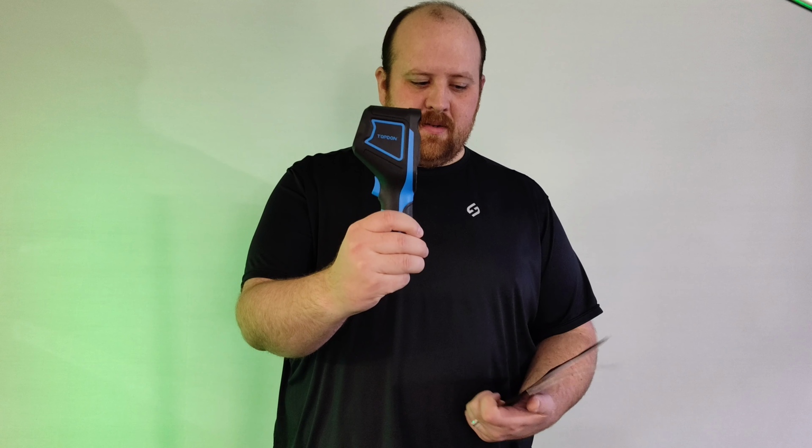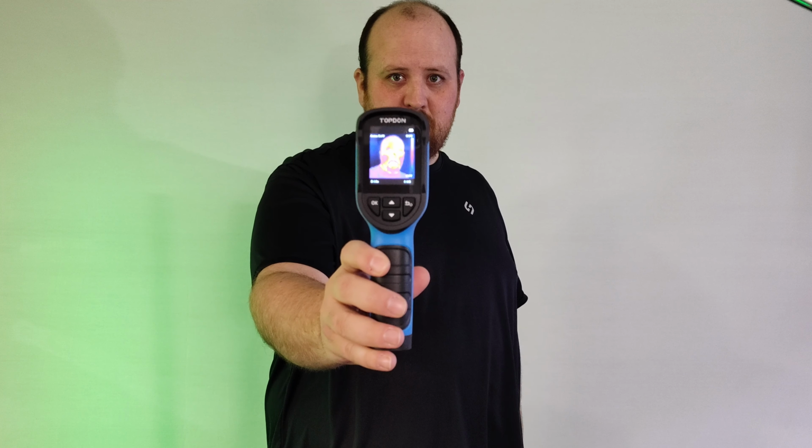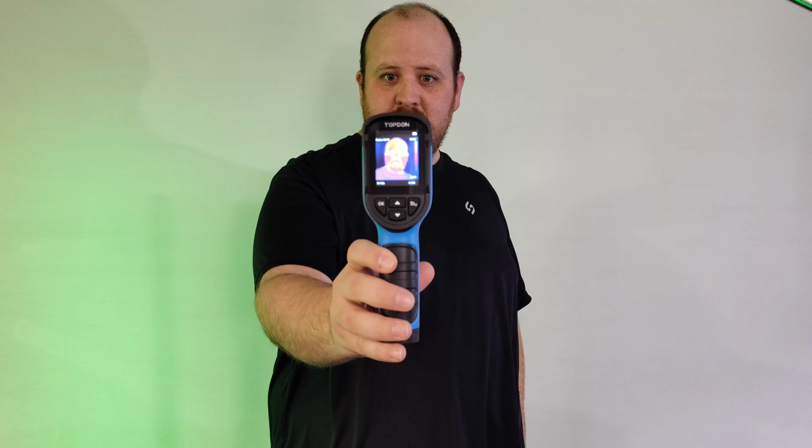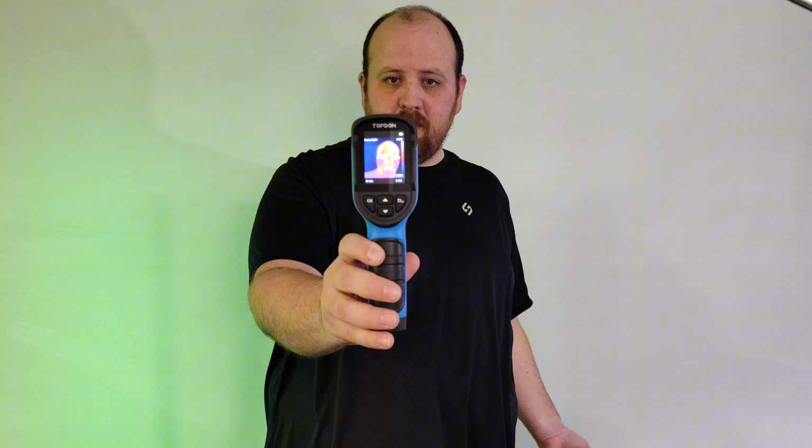Today we're going to be taking a look at the Topdon TC004 Mini. It's a handheld thermal camera. What is a handheld thermal camera? Well, as you can see here, it shows heat signatures. It allows you to check where things are hot or cold.